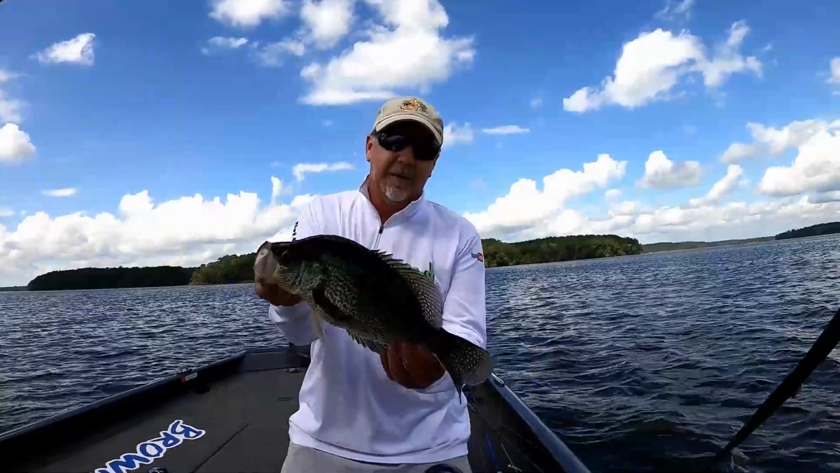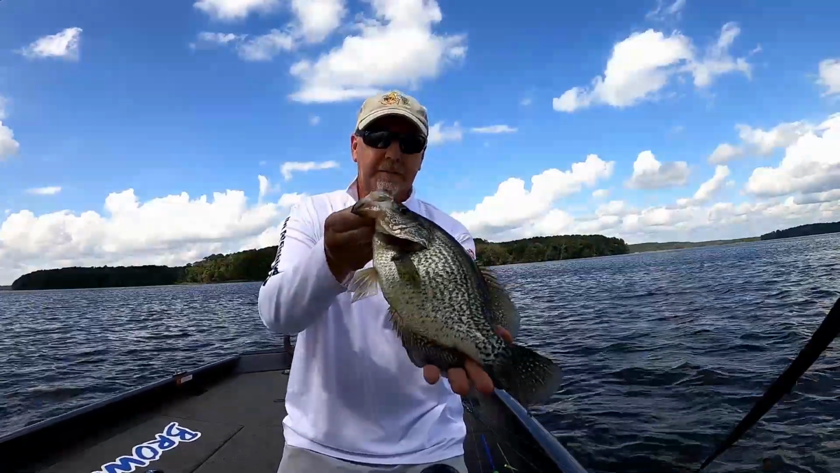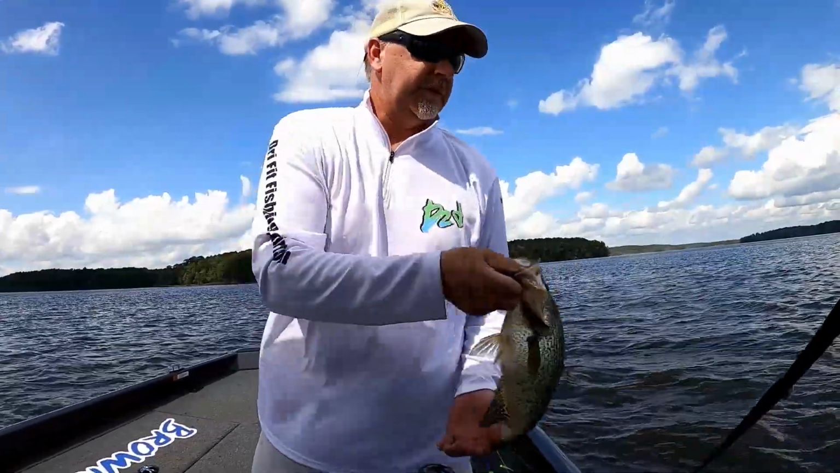Hey guys, I decided to weigh one of these fish. That is exactly 2 pounds. Nice thick back. Beautiful fish.